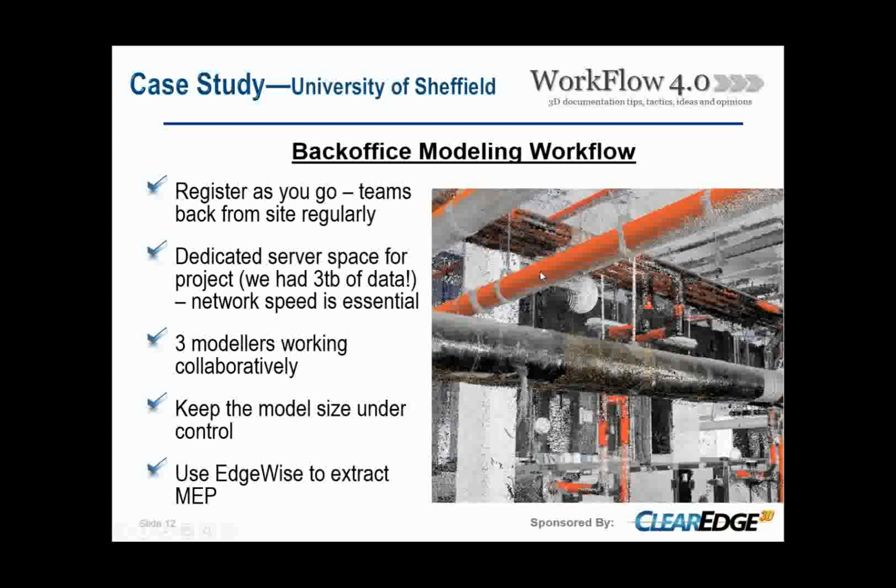So, as I've mentioned, register as you go. Make sure there's not too much work coming back to the office all at once. Maybe an obvious point, but keep enough space on your server and hard drives in the office, because on a project this size, it's amazing how much data you can rack up pretty quick.